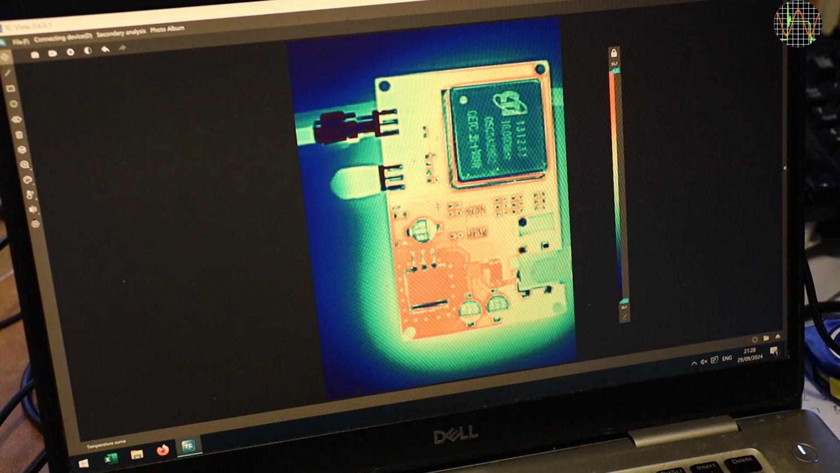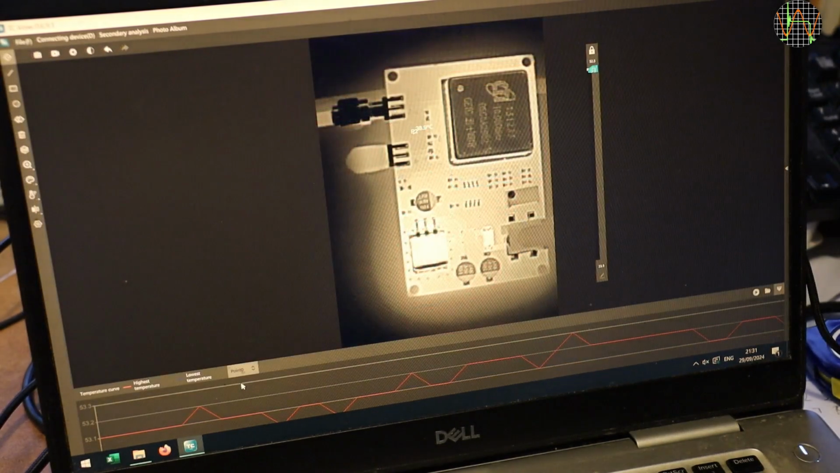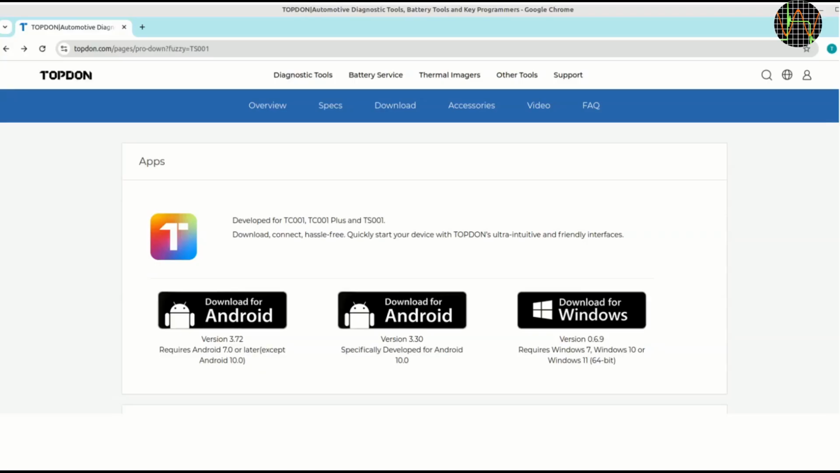There is a Windows version with similar functions as the app, but I can't help finding it less refined and capable compared to the Android version. But it does have a similar monitoring function, as you can see on the graph on the bottom of the screen. To get these versions, you can download them from the TOPDON website. I also used this to get the software for the Huawei tablet.